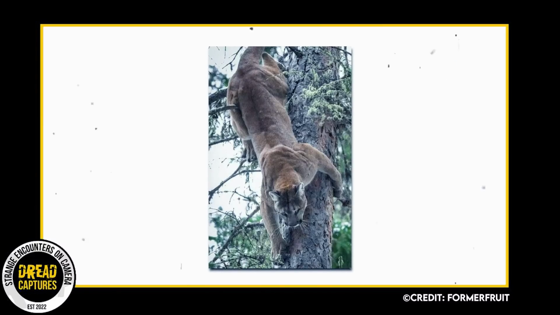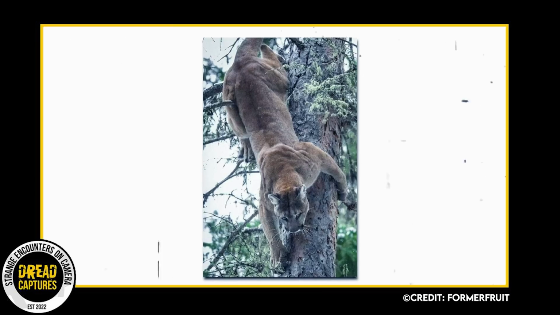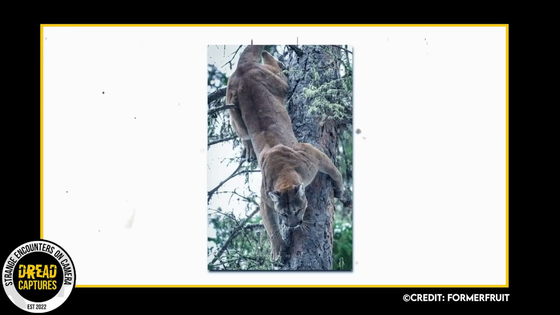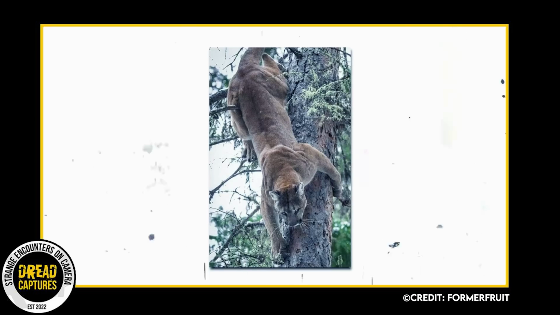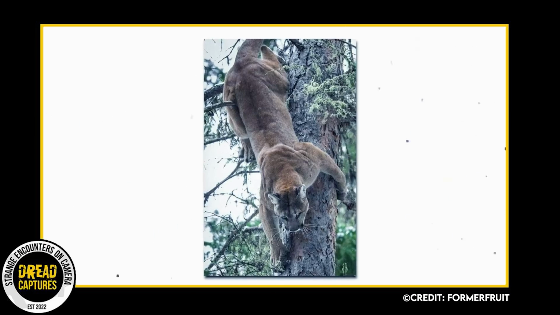No better way to kick this video off than with an absolute behemoth mountain lion clutching this tree on his way down. I mean, look at the muscles in the shoulders and back of this thing. Just lean, pure muscle. In his lower arm, you can see a vein pushing through his fur. This guy is jacked. This photo was taken 2 years ago in Nevada by Reddit user Former Fruit.